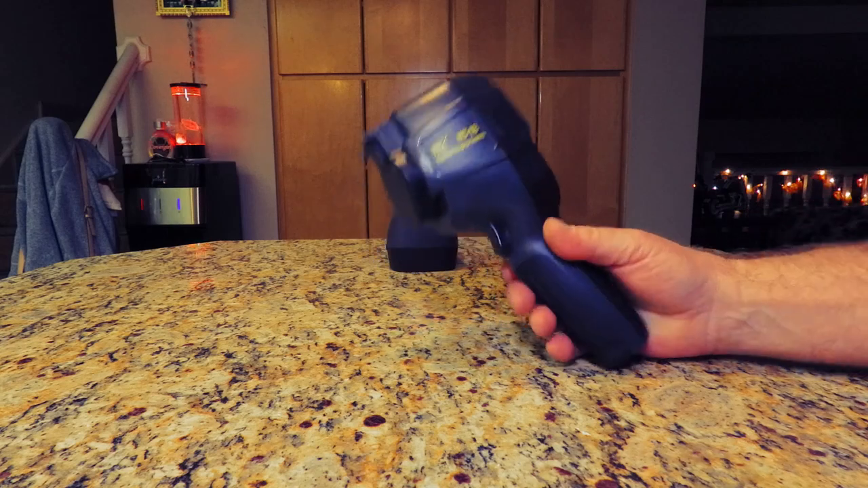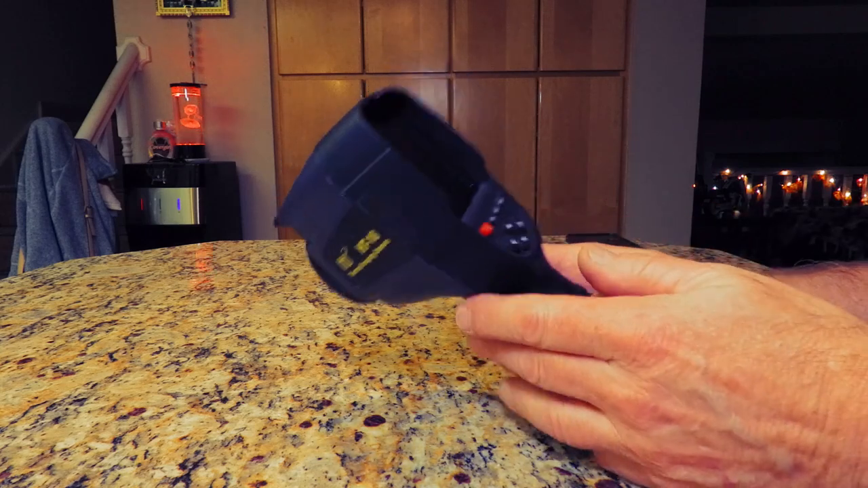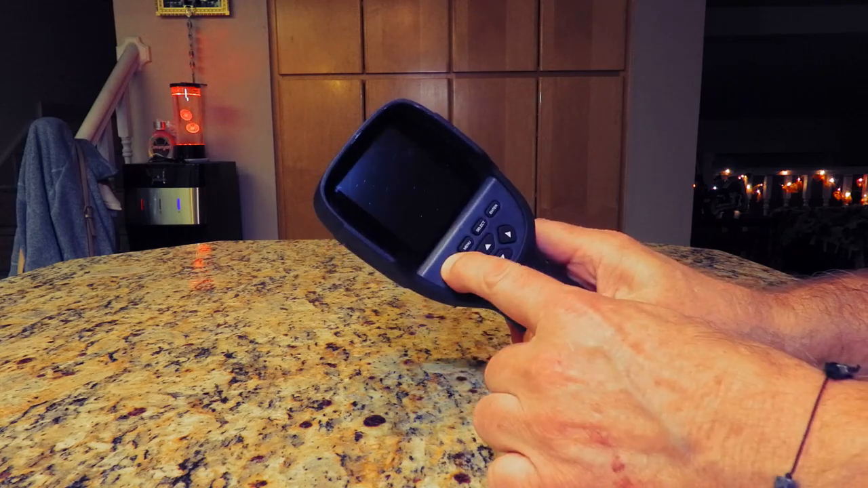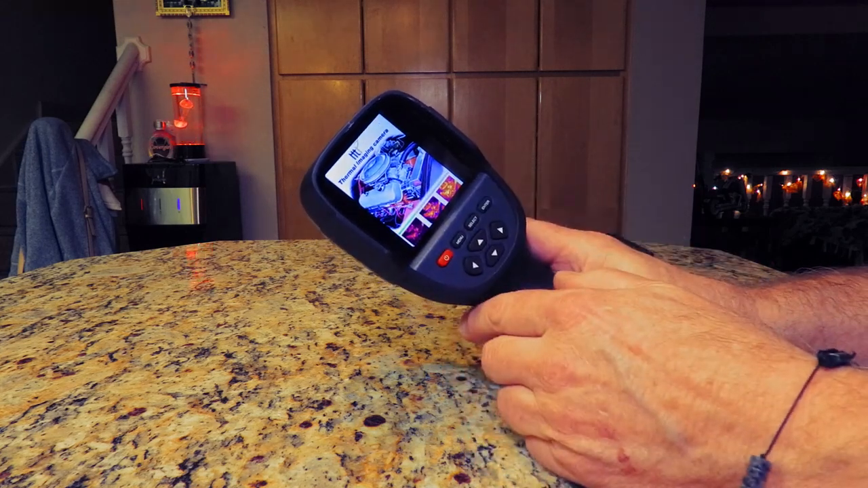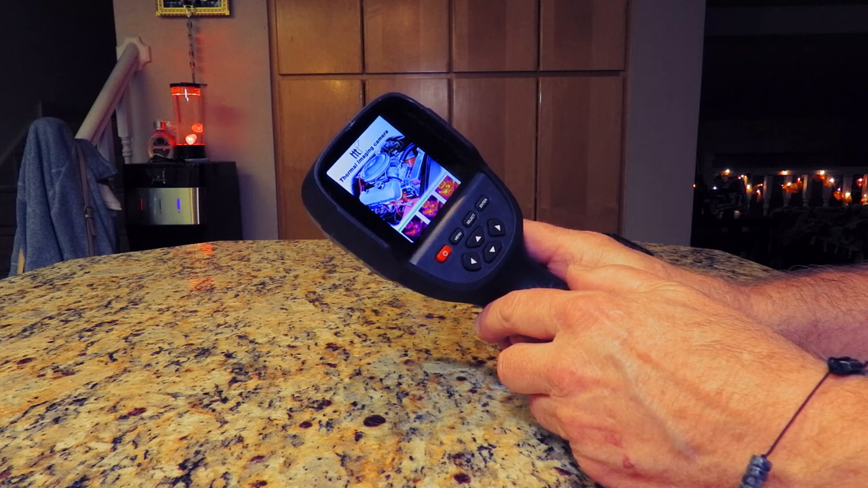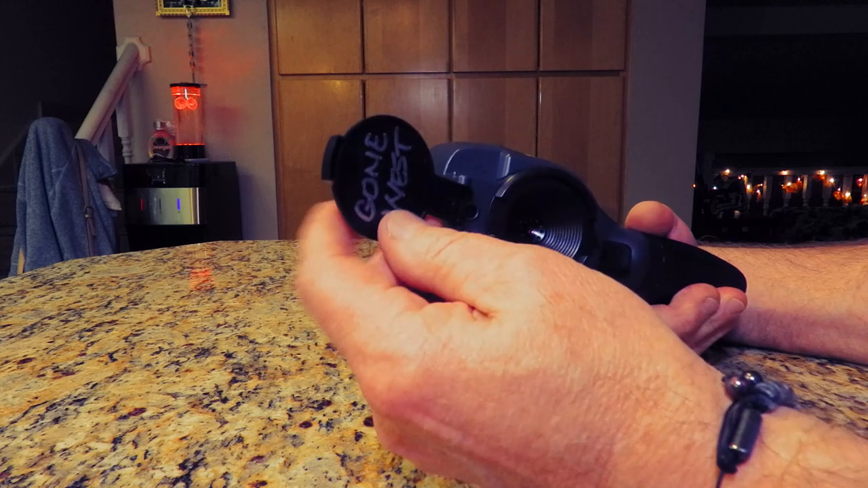Okay. This is the HTI HT18. It's really a nice thermal unit, actually. We've been using this a few years now, haven't we? Yes, we have. So actually, we turn on with that button, and then you watch the bar progress across. I mean, that's a nice, decent sized display, and it's fine, but it lacks in a few things.